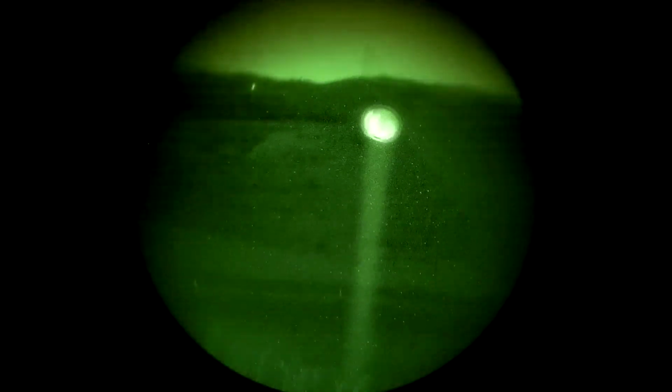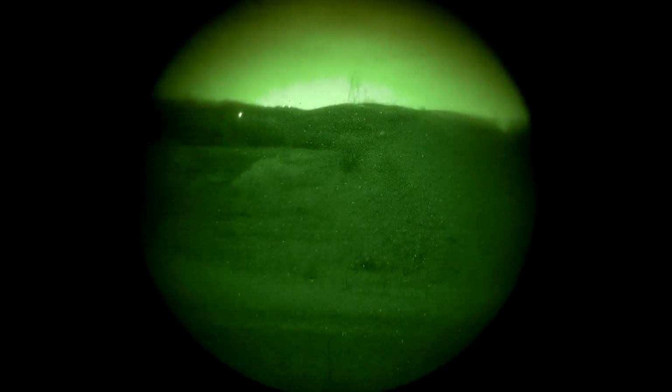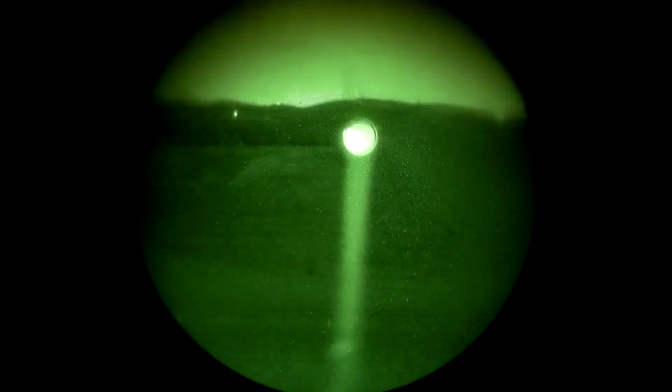Then, just to show the difference, here is the SPIR. This is an LED illuminator. I think this is in high. Nope, that was low. That's high. Okay, high and low.